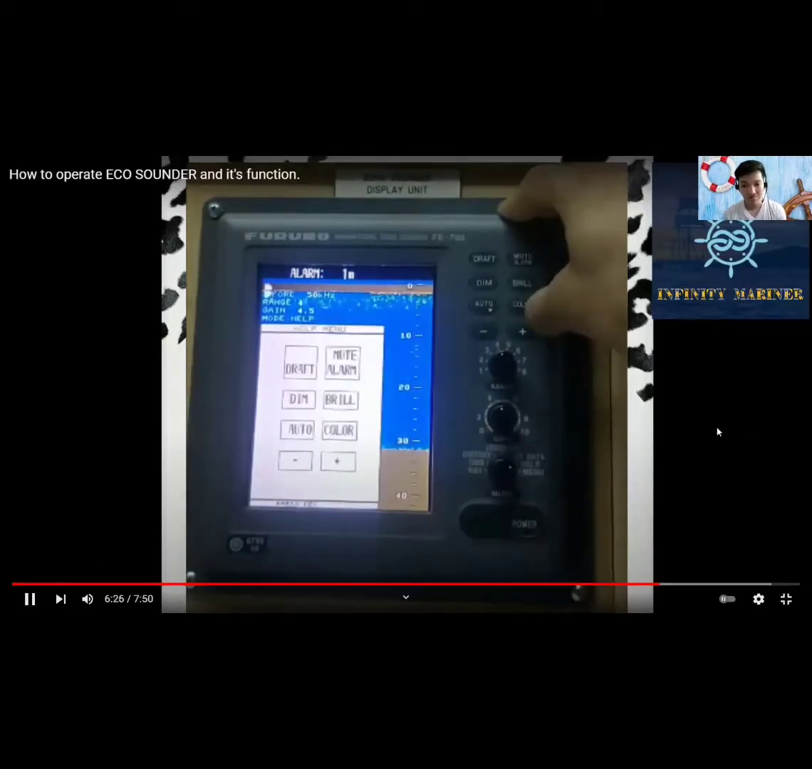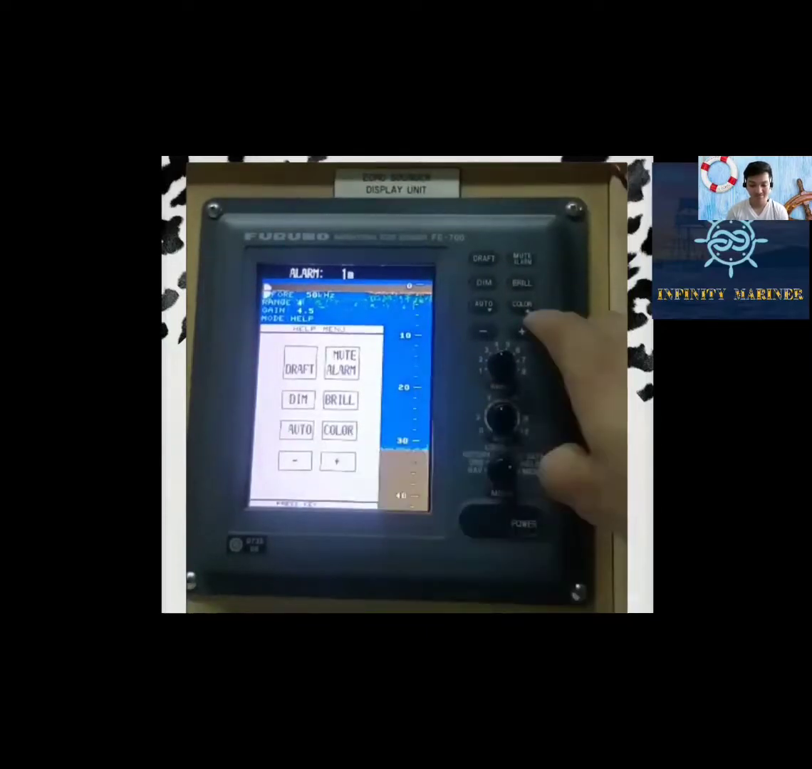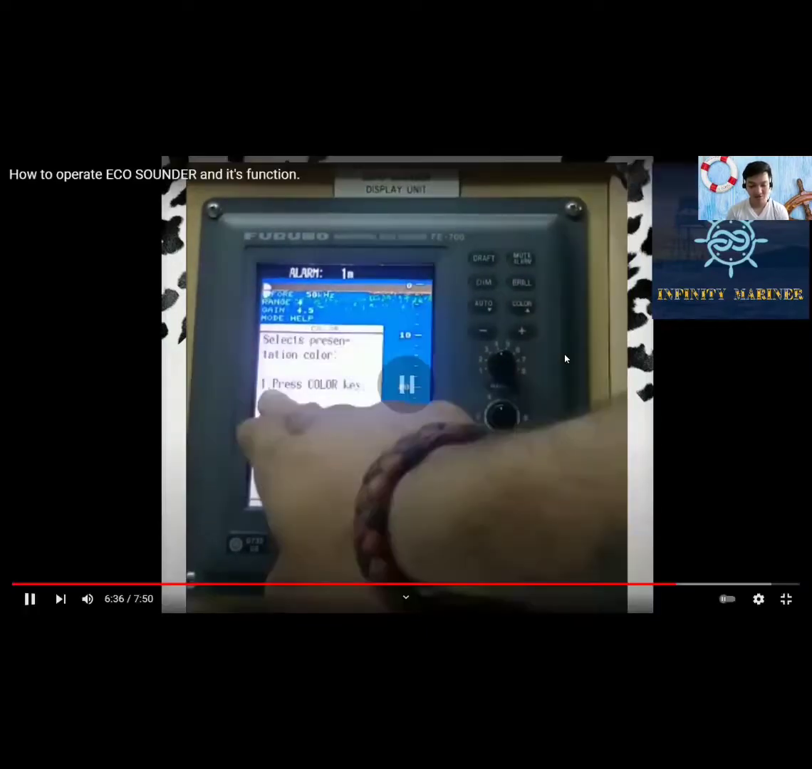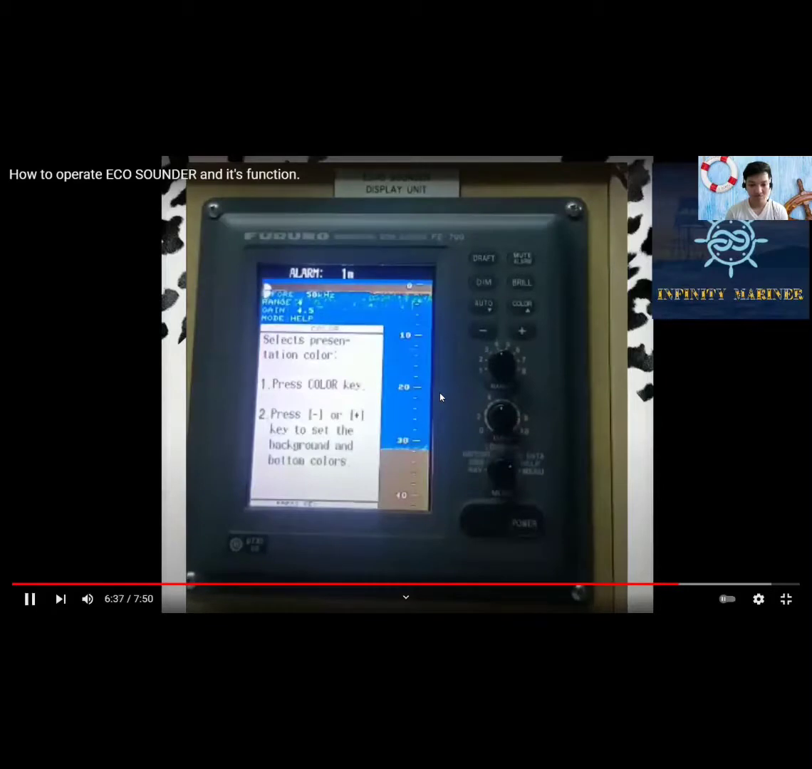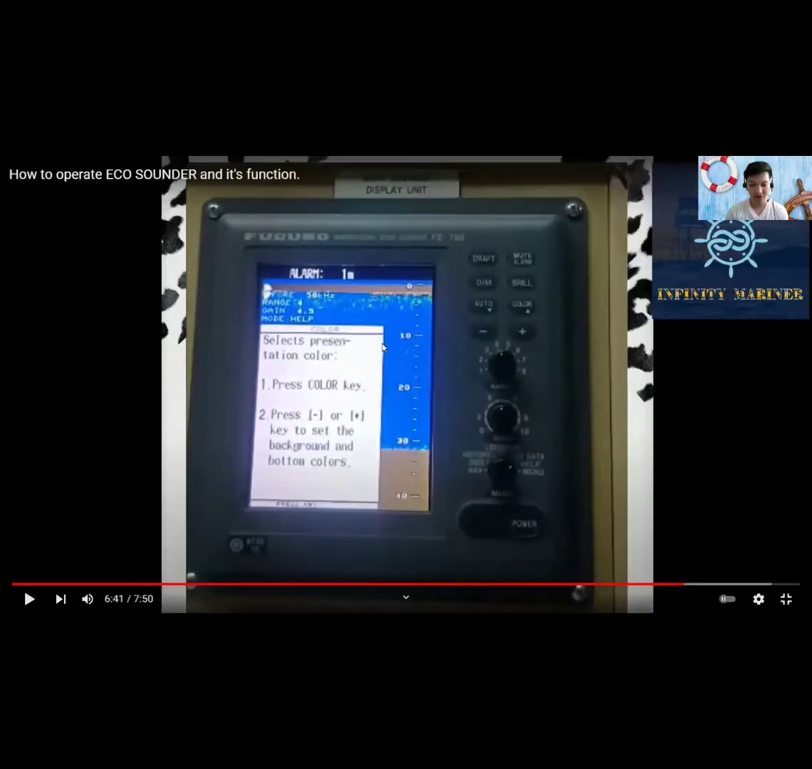So now we move on to the color. As you press the color key, the following window appears. So you would see there a tab wherein you can adjust it ranging from 1 to 9.